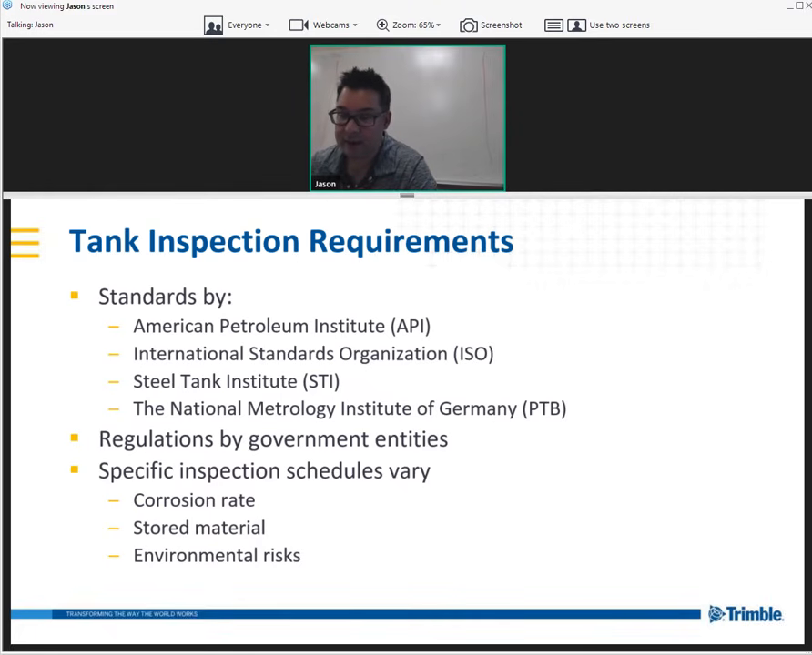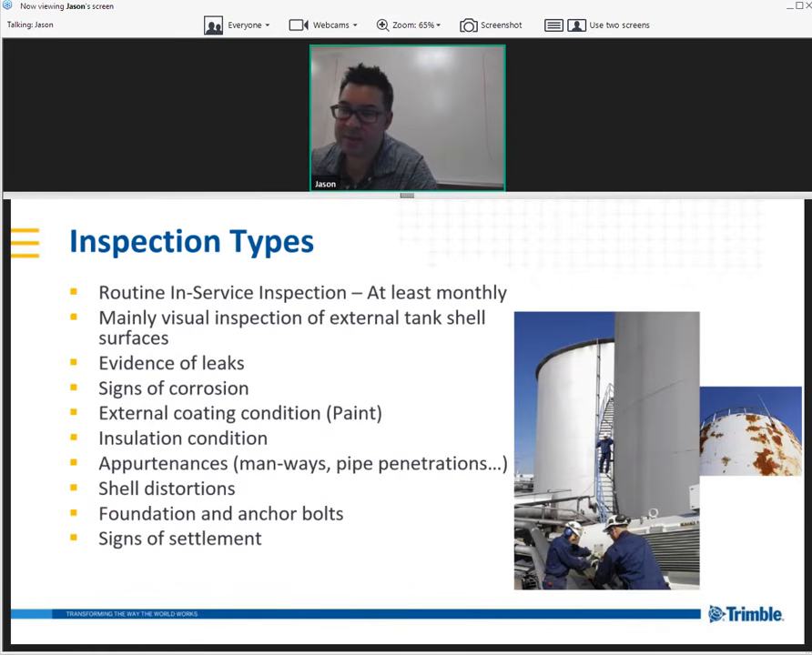There are regular inspections that need to be done on these to check corrosion, depending on the kind of material and environmental risks. So these types of inspections can be routine in-service inspection. This means while the tank has product in it. These are usually going by, doing visual checks, looking for leaks, signs of corrosion, or any kind of obvious distortions that may require the tank to go out of service for a more rigid inspection.